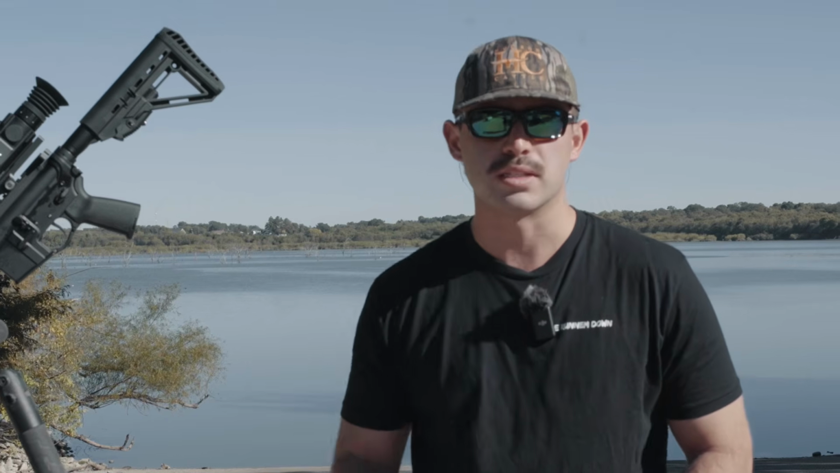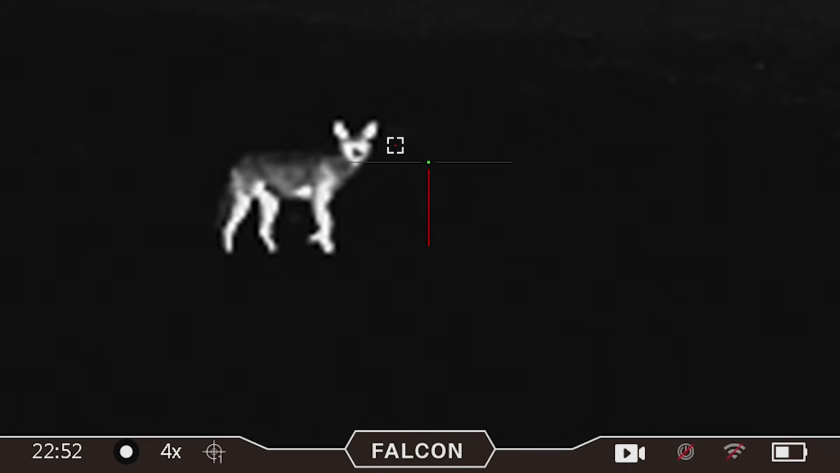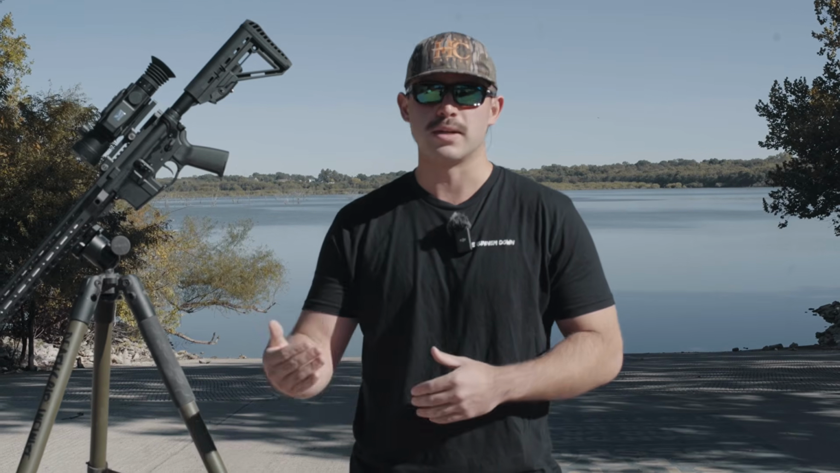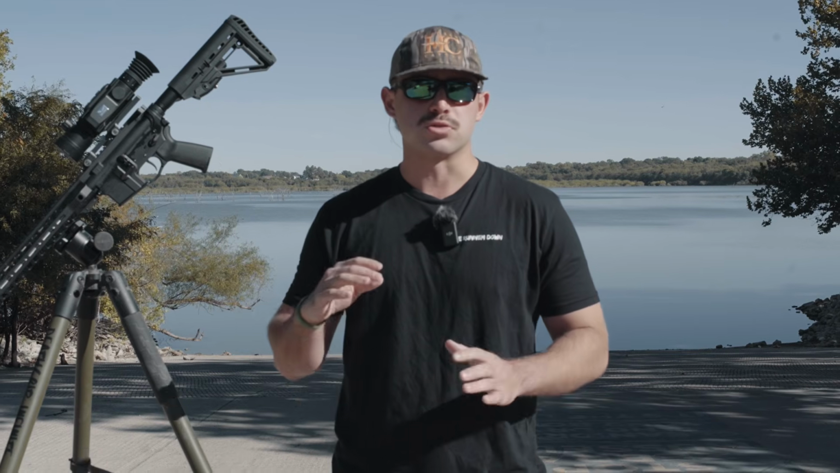Now, of course, I am shooting 6.5 Grendel, so this changes depending on what caliber you're shooting. I've also had it mounted on a 300 Blackout. I don't want to sight that in at 100 yards because I'm not shooting 100 plus yards with that gun. That's more of a see how close I can get to these pigs, 20 to 50 yards. So it varies, but it's extremely easy to sight in the scope.